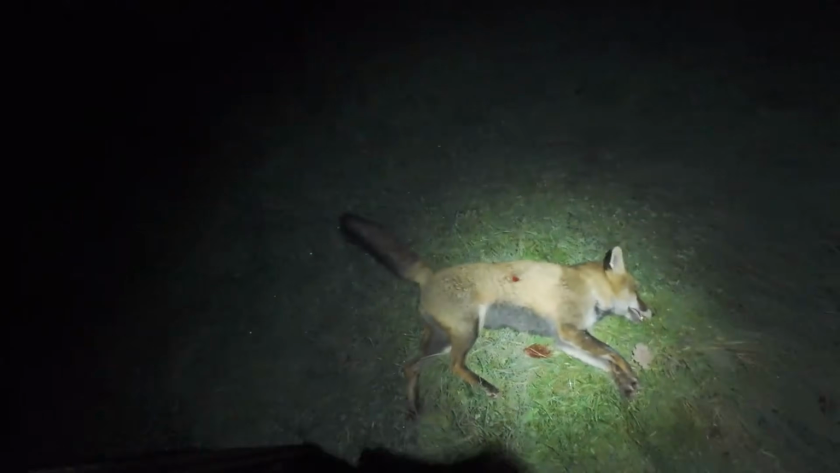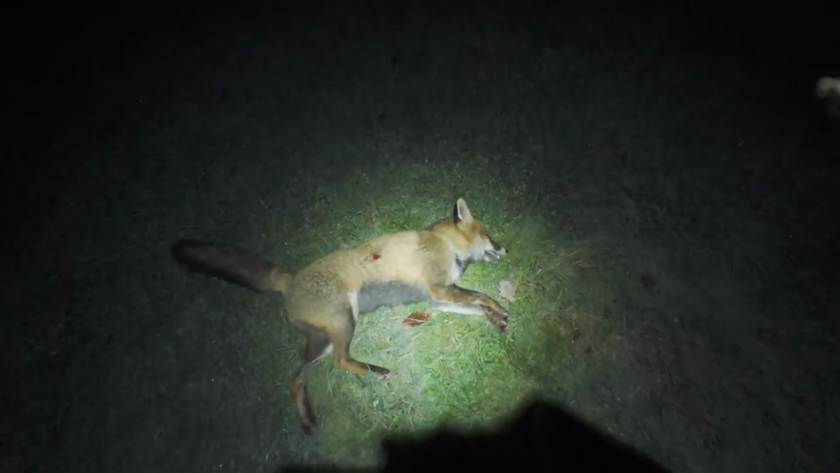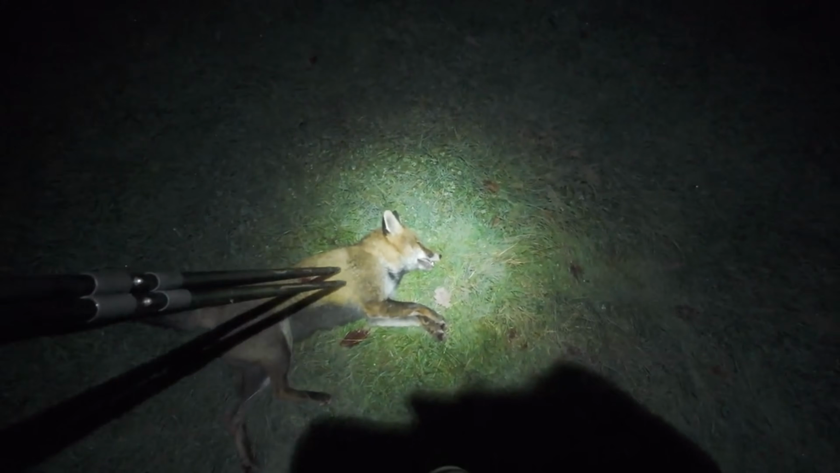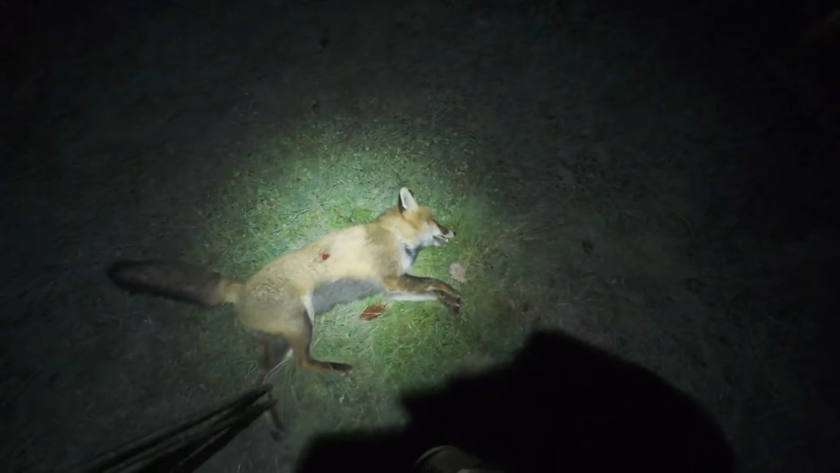That was a heart and lung shot, and it ran a little way and then dropped dead on the floor there, as you can see with the thermal. It's a dog fox. That's the exit wound. So it's gone in up here, come out there.